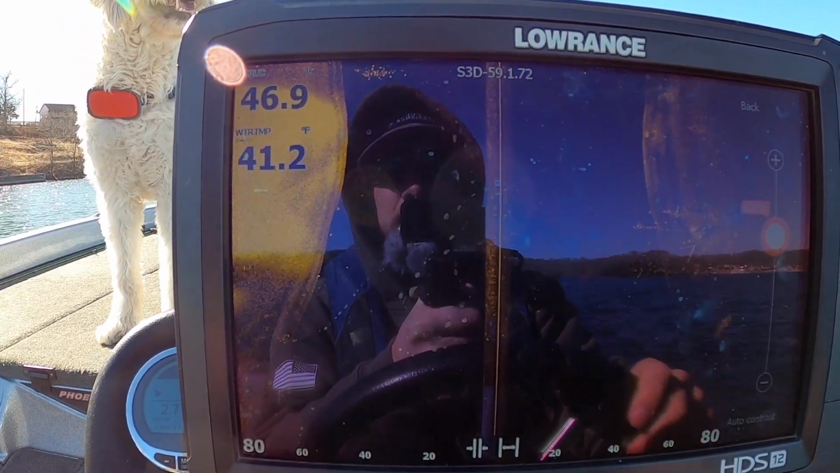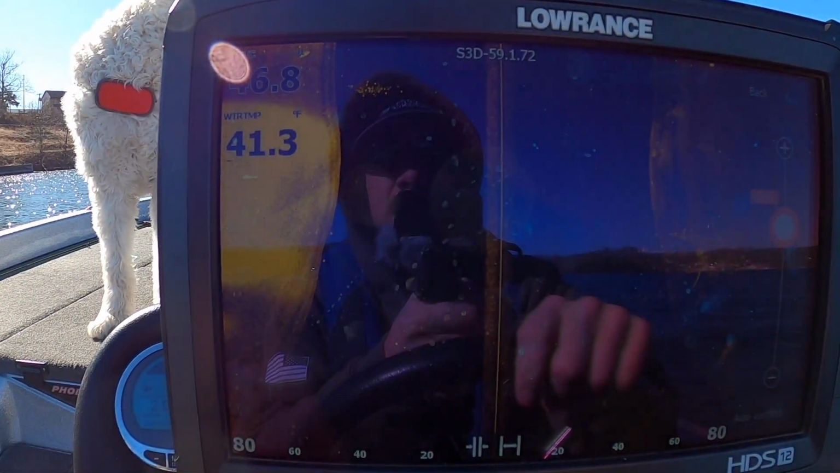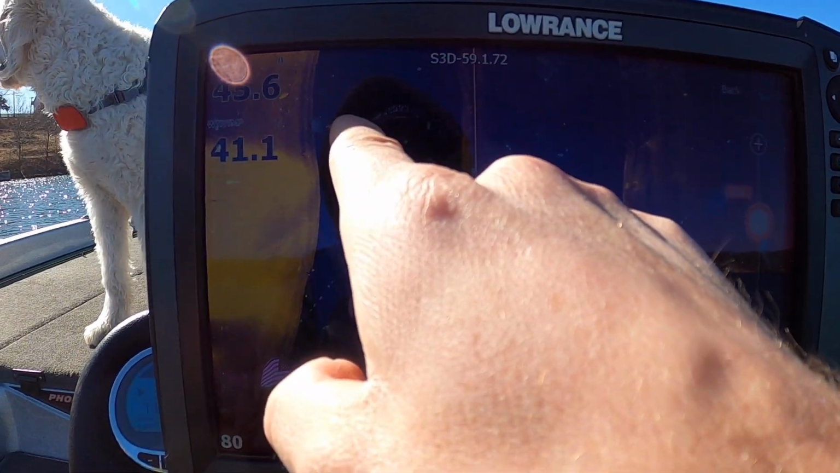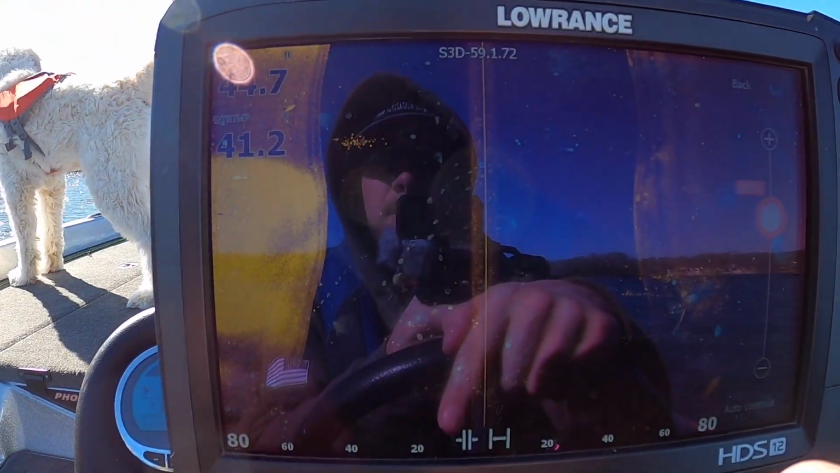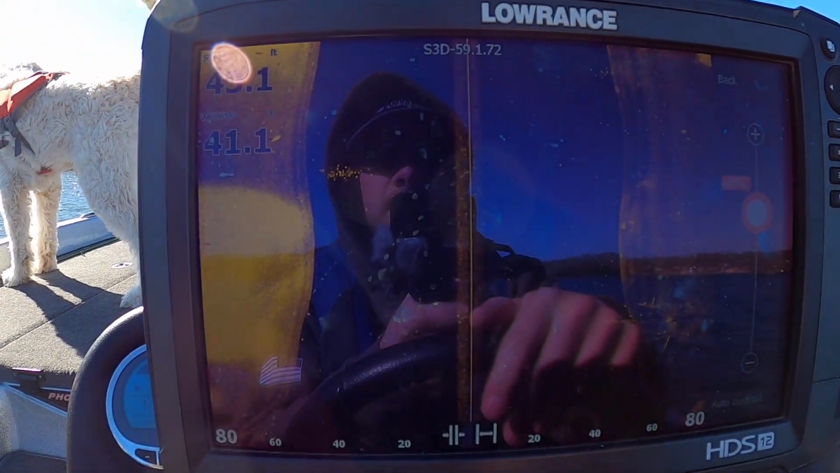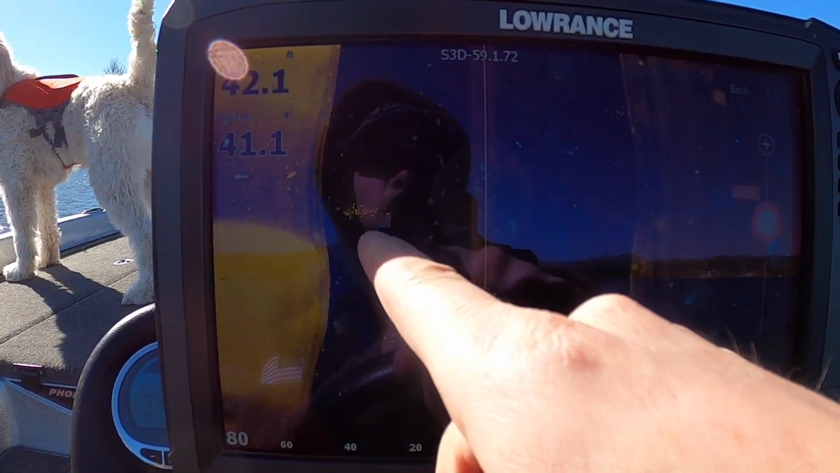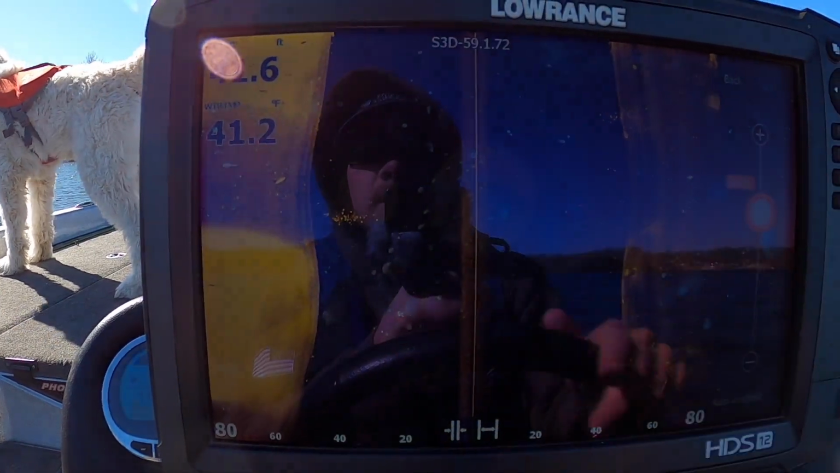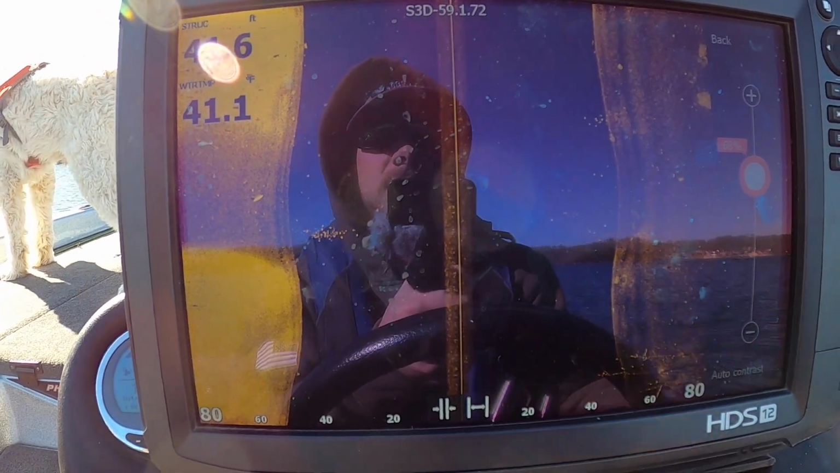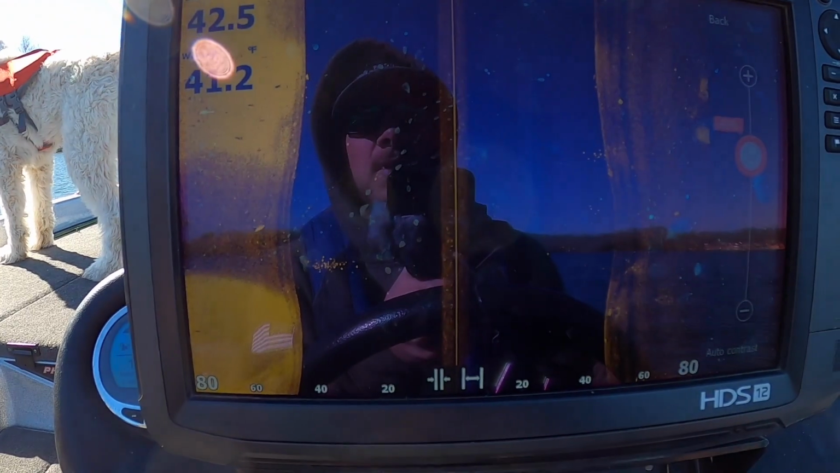So here's a good group of crappie right here. It's coming up on the screen. So there's a good little cluster of them. If you don't have forward-facing sonar, I'm going to drop a waypoint on these fish and you'll be able to go over to them and start fan casting with them, get an idea of where they're at. With forward-facing sonar, you can still drop a waypoint and do that, or you can honestly just turn your motor off and fan around a little bit with your trolling motor until you find some clusters of fish. So for the sake of this, I'm going to drop a waypoint on these fish, and then we will turn around and go to them with forward-facing sonar.